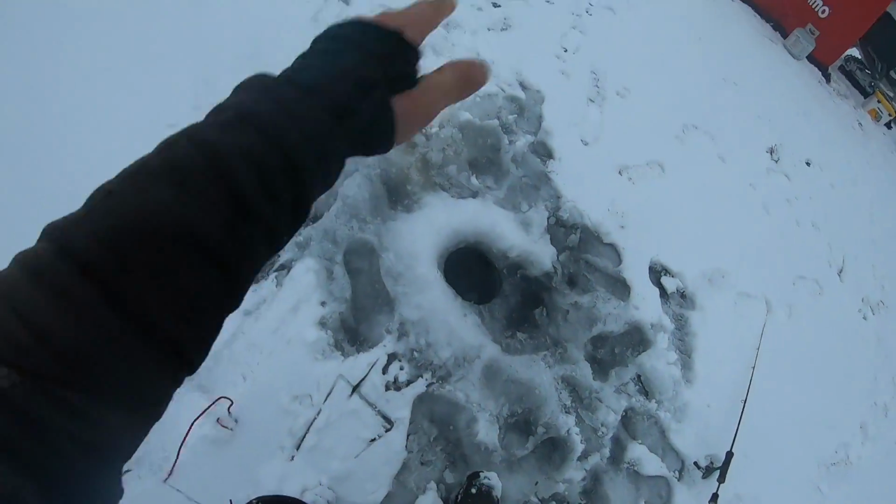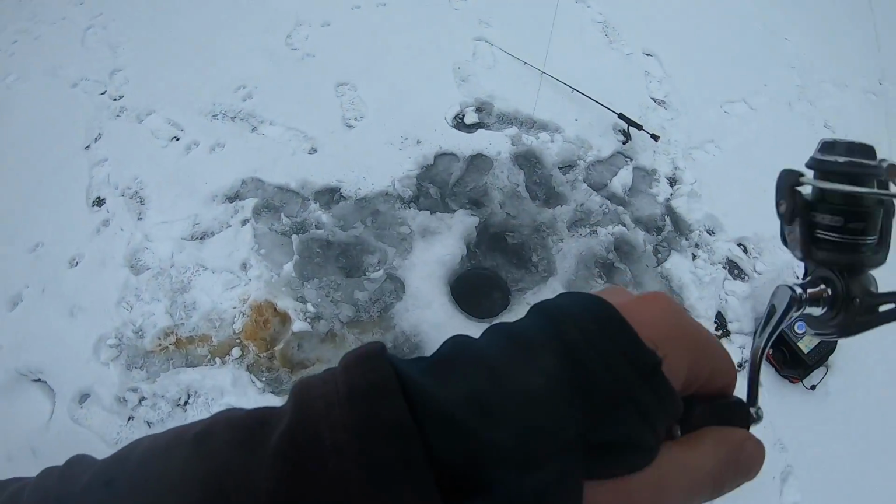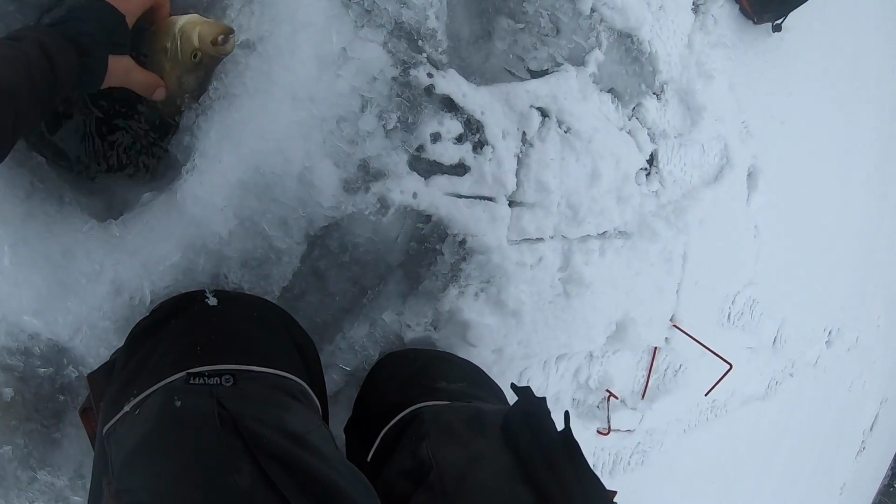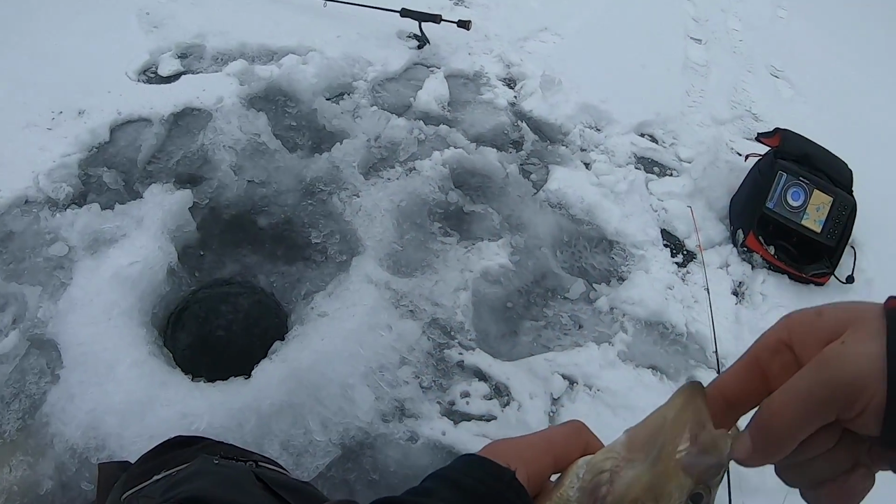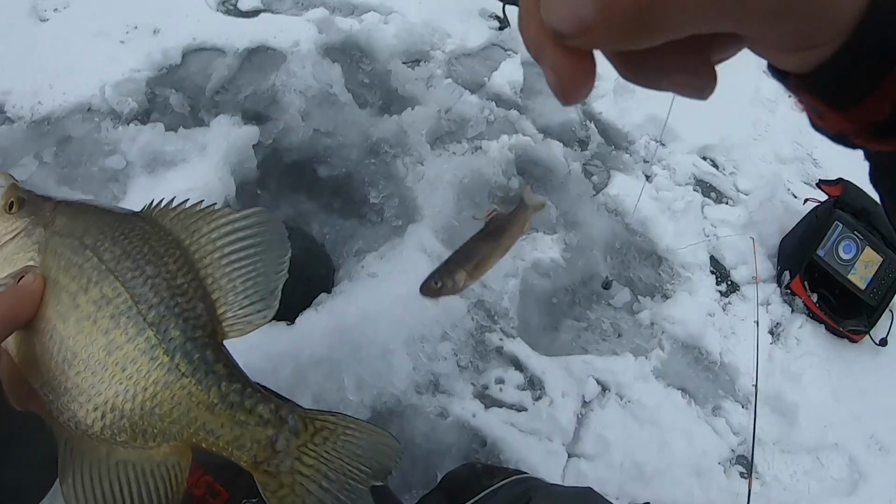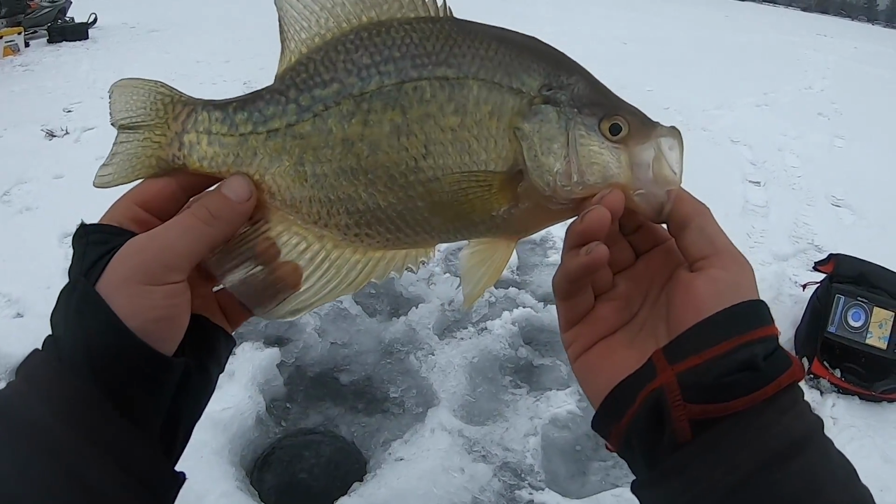Oh, we got a dead stick loaded up. Got him on. Feels crappie-ish. Oh yeah, another nice one there. Look at that. Maximizing those lines. All I have here is just a flimsy rod, crappie minnow, split shot. Oh, look at that right there.